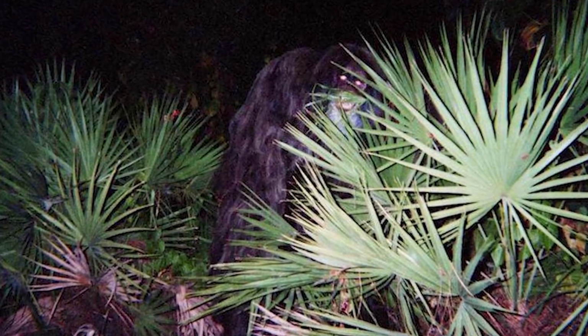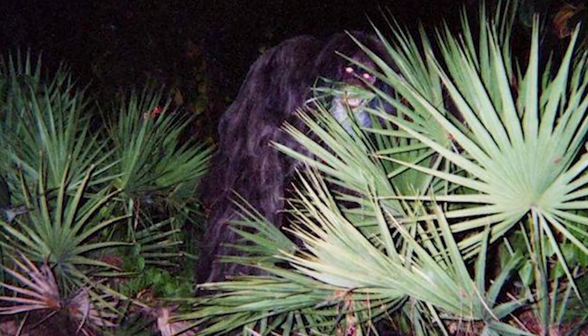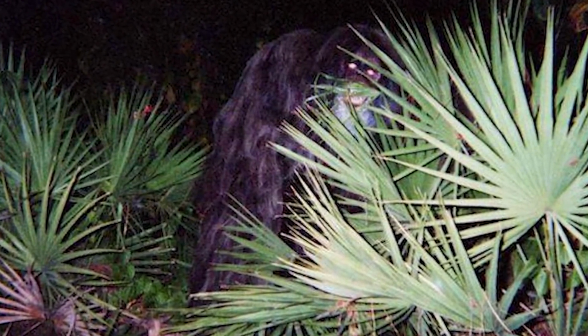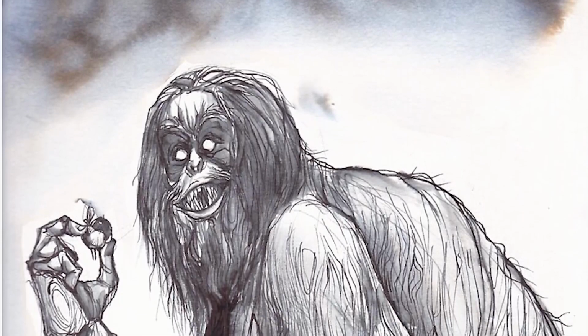In 2010, an unknown woman took 2 photographs, allegedly of a skunk ape, and sent them with a letter to the Florida Sheriff's Department. In the letter, she claimed to have captured a monster in her backyard on a trail camera. The creature reportedly appeared 3 times at night, moving behind the bushes near her back porch.